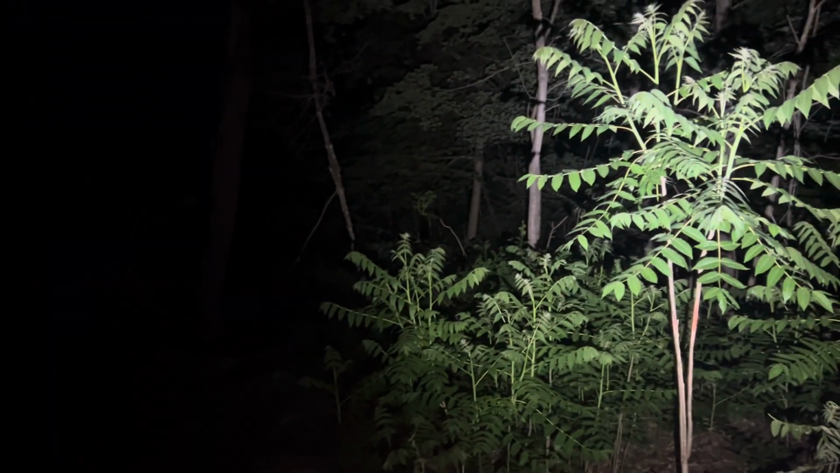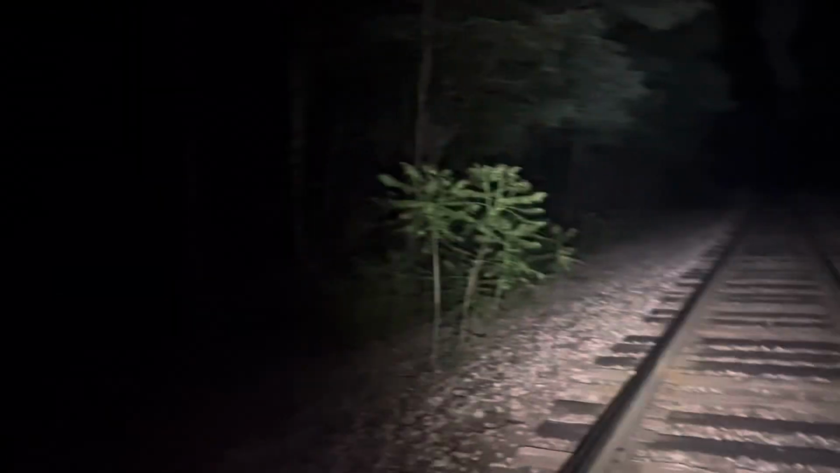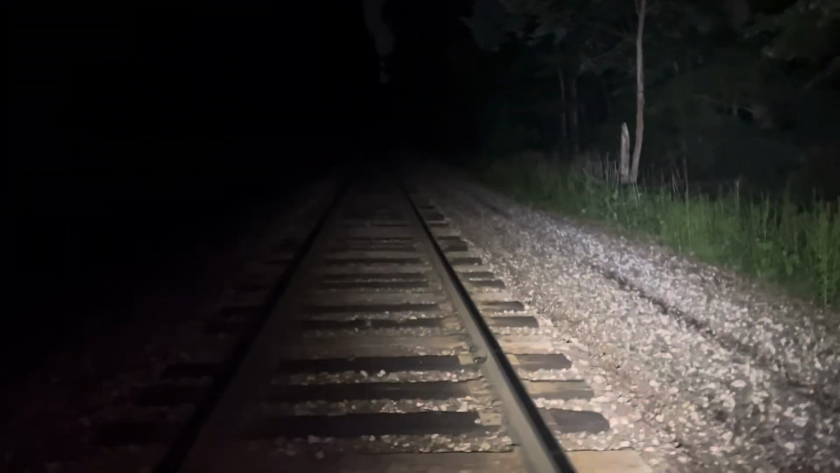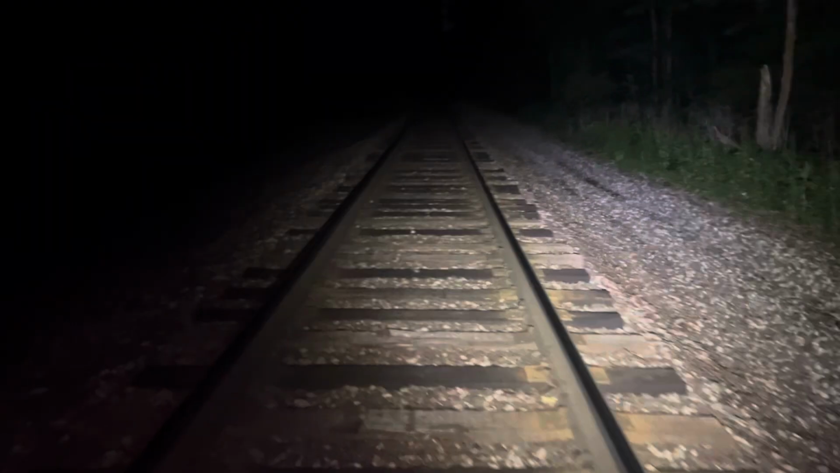That's the stream over there. These have got to be something man-made that I'm looking at that's giving off the heat. And these railroad tracks are a little rough, because they do the minimum amount of maintenance on these.